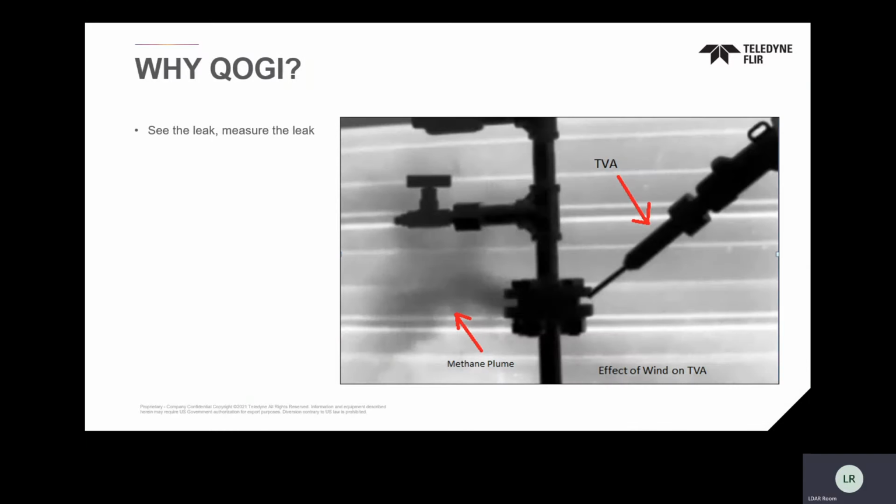Why would you want to use QOGI? Those of you that were in the previous session heard a little bit about alternative work practice and using optical gas imaging. If you're using optical gas imaging technology in alternative work practice, there is not a requirement to quantify. The reality is, at the minimum level that you can see, if you can see a gas with an optical gas imaging camera, you need to fix it. Pretty plain and simple. It doesn't matter what the quantity is.